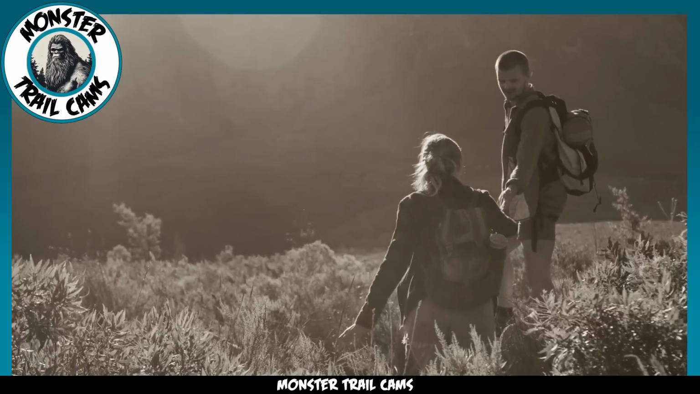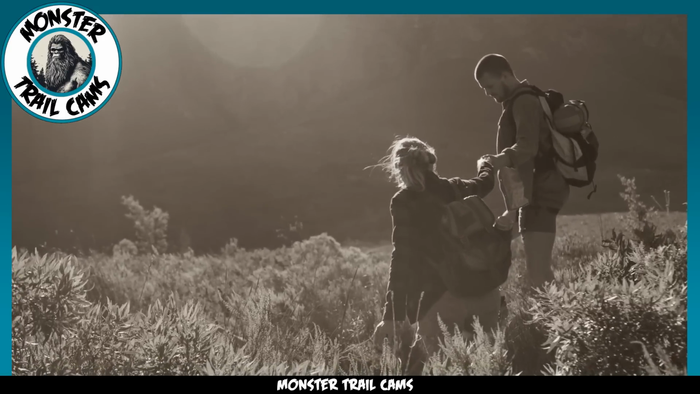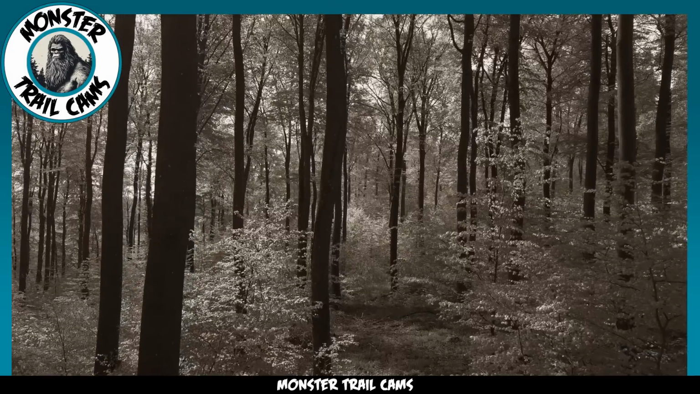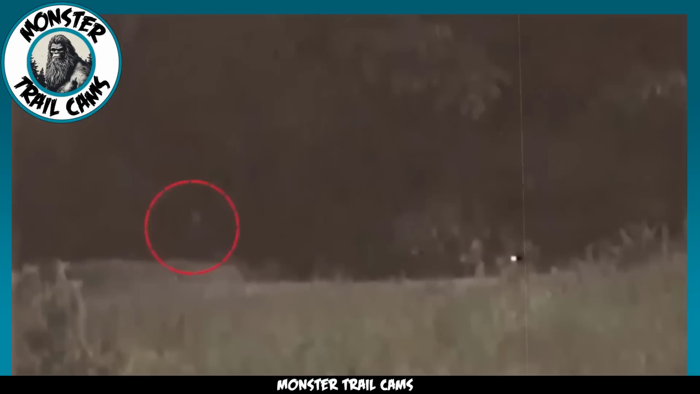Next up, we have a video clip taken from a couple on a camping trip in their local state park. Not too deep in the wilderness, but they managed to run into something terrifying nonetheless. The camera has difficulty picking up a clear image in the dark, but you can still see something moving in the distance. It has the form of a man, but the couple was worried since there were no other people in their campground that night.